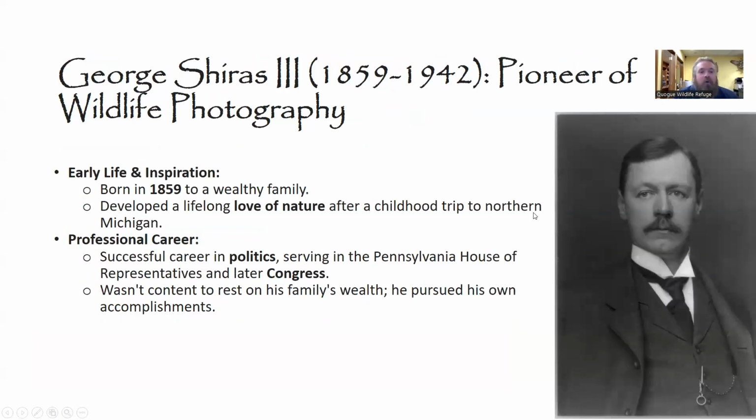And the next character who is incredibly important is George Shiras III, who lived from 1859 to 1942. He was the true pioneer of wildlife photography, using many techniques that were developed before he came onto the scene, including the camera trap. But as far as his life goes, he was born in 1859 to a wealthy family and eventually developed a lifelong love of nature after a childhood trip to northern Michigan, a trip that he made many times throughout his life.